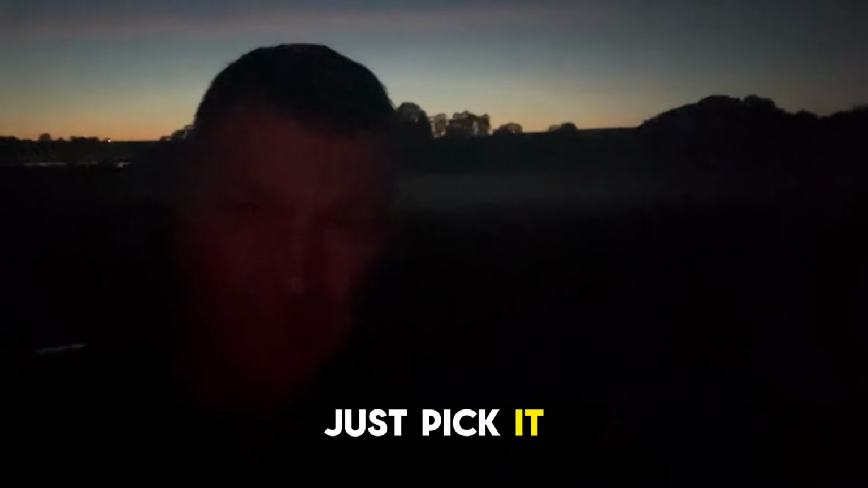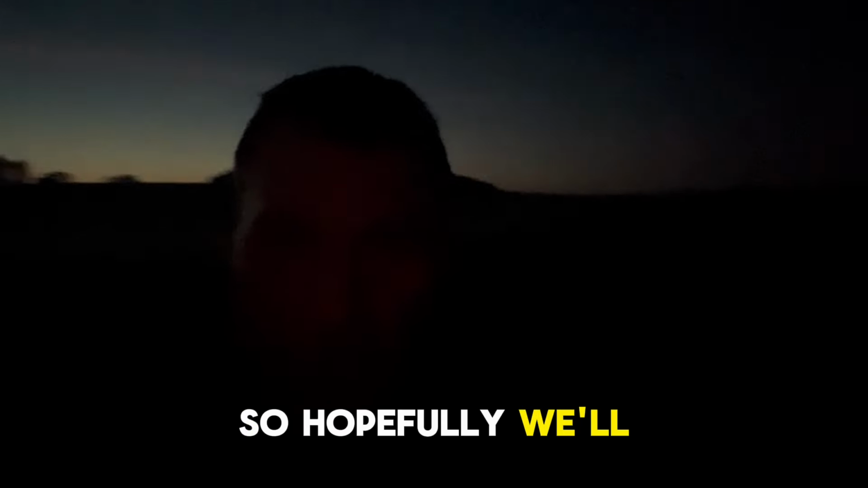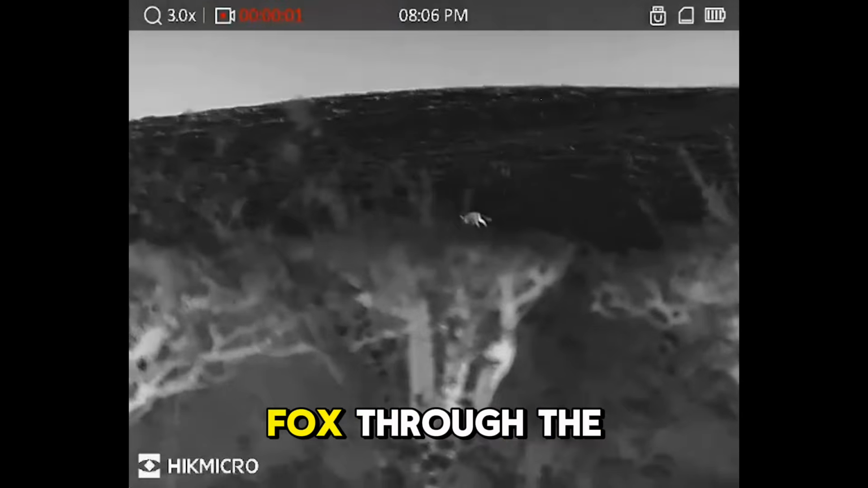So that's the deer gralloched and hung up back at the farm, and I've come back out. I don't know if you can just pick it out, but there's a mist coming, so it's going to be a real test for the thermal, and a lovely full moon. So hopefully we'll come into contact with some foxes. I didn't have to wait long. Here's my first fox through the Condor. Here it is, 85 yards.